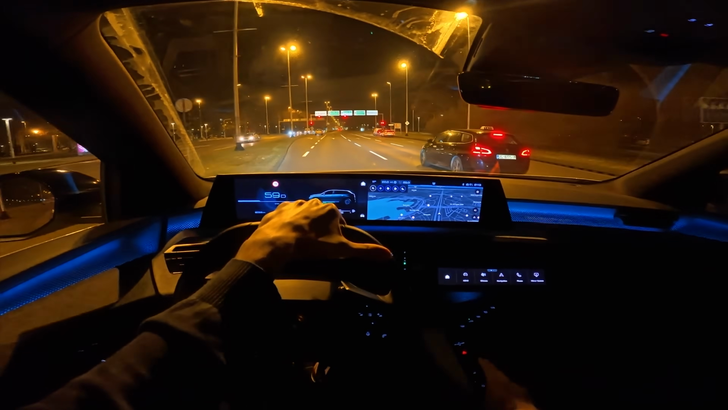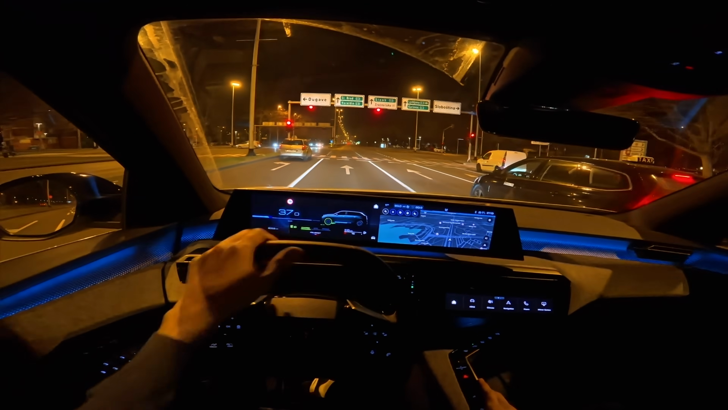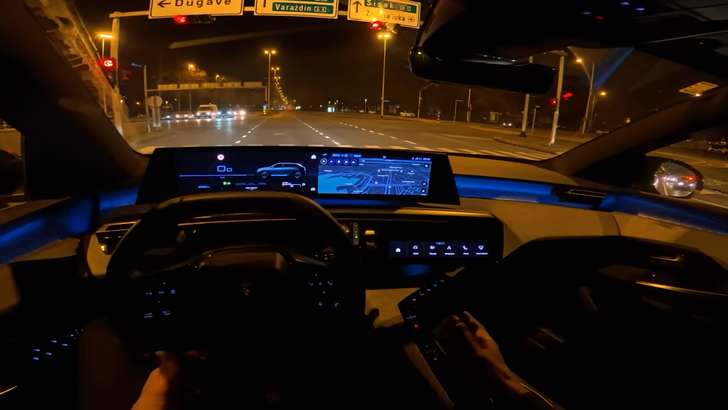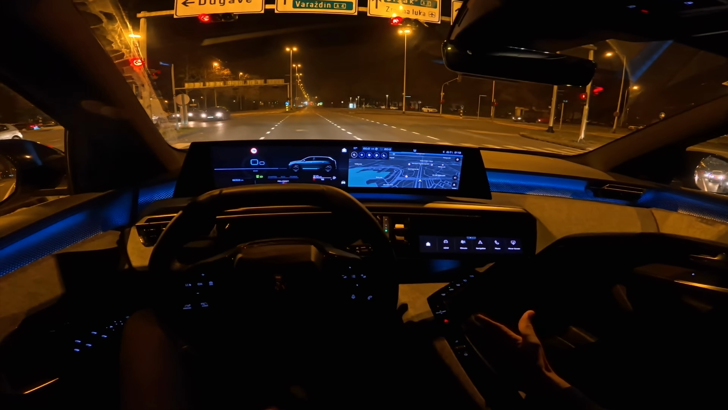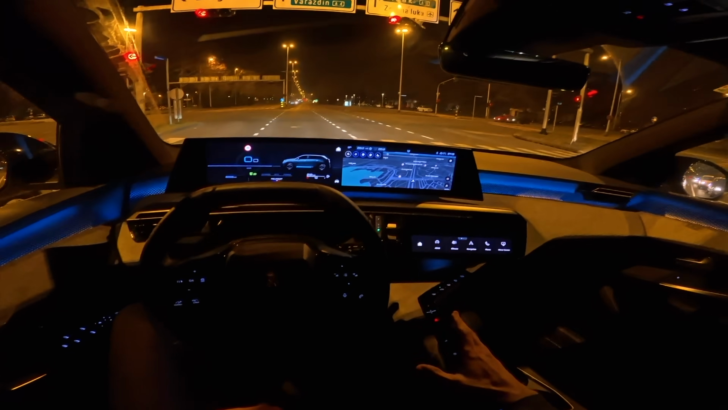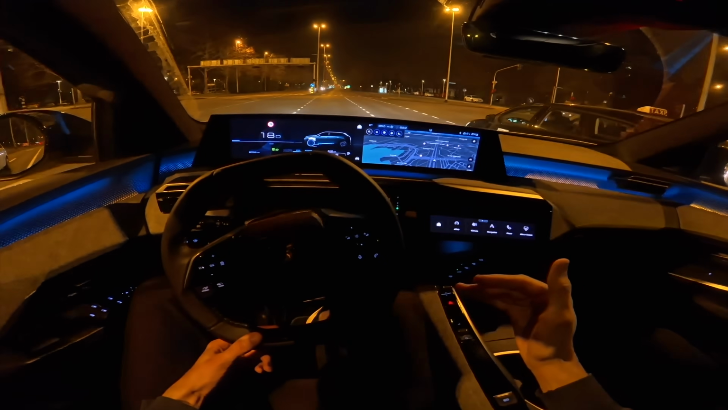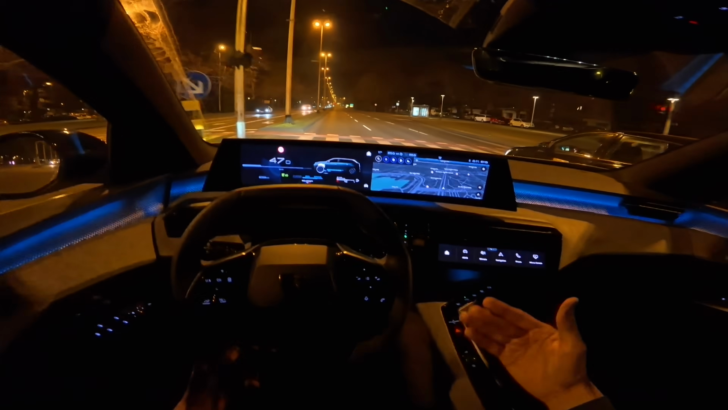Automatic, 6-speed automatic, it's, I would say, fine. I don't have any complaints about it, nothing specific that I would need to mention. Brakes are not super aggressive. I would say they're just your standard brakes. They're not too late, but considering that you have the regenerative braking, I use it most of the time.